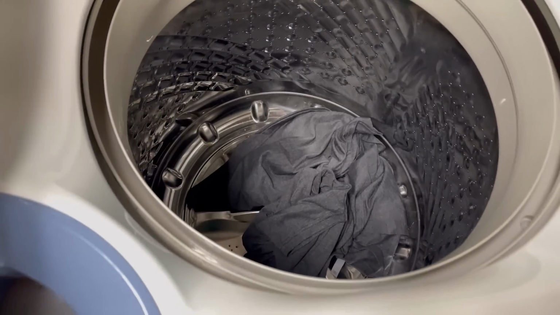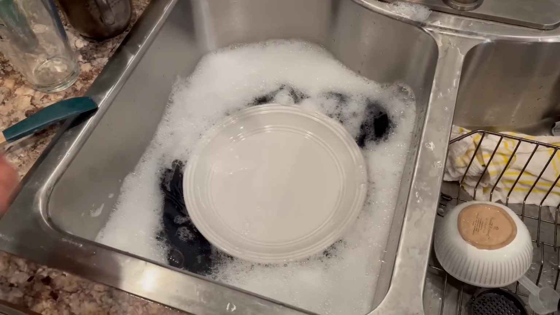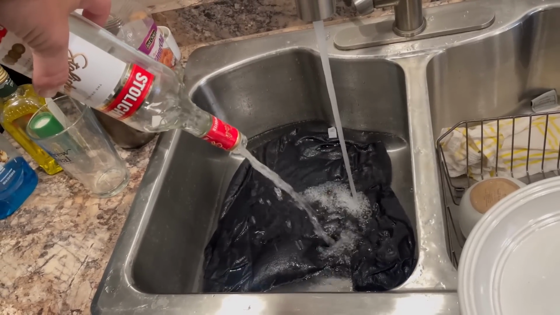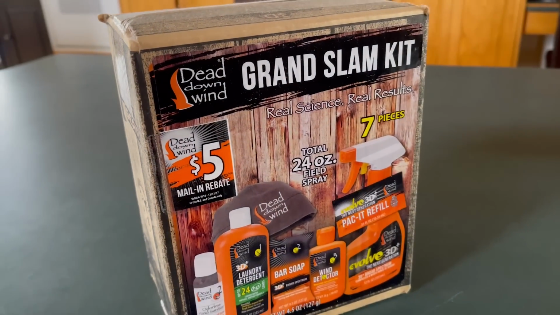We have a second shirt that was washed in that same laundry detergent, but then I did some stuff to it to try to get that stuff out. The fourth shirt was treated with a special laundry detergent that is a hunting grade laundry detergent, and this is something that I picked up from Sportsman's Guide a few months ago. It was in a complete package, and one of the things was a laundry detergent that is the odorless, colorless type thing, but also doesn't have any of the UV additives in it.